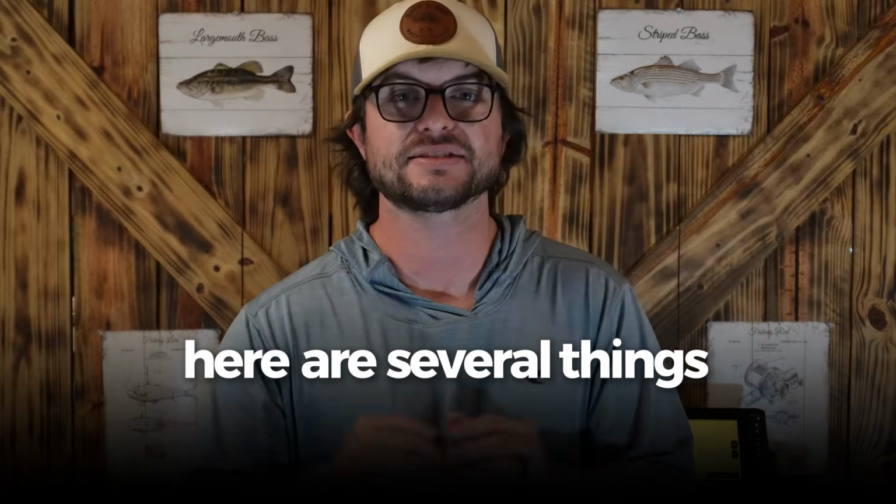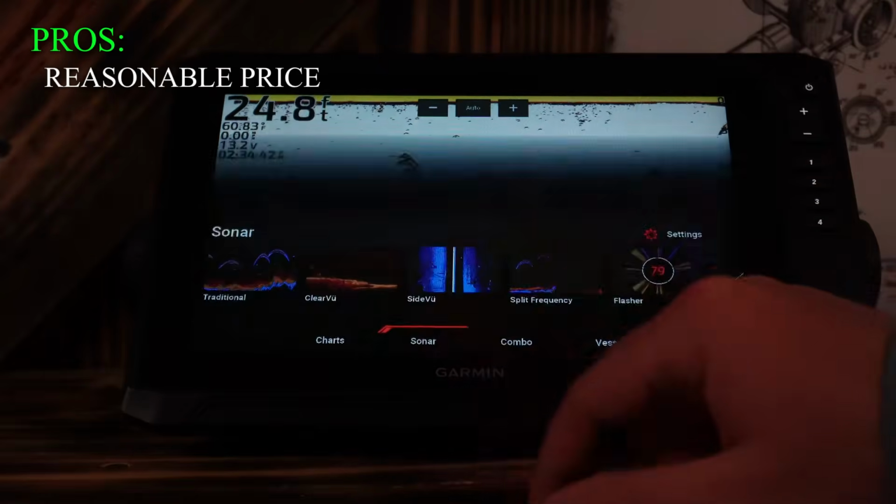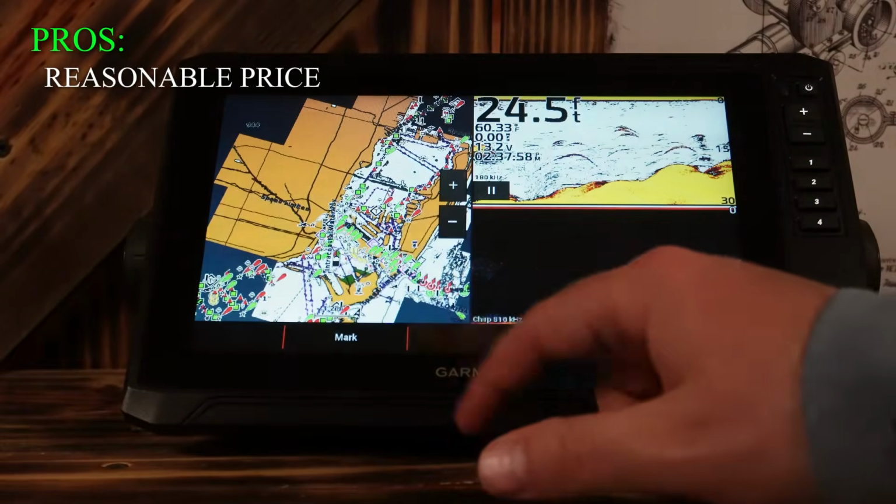Here are several things that I did like about it. Now, I think $1,000 is a lot of money. It's a lot of money to me. I would assume it's a lot of money to you. Otherwise you would just go out and buy a $1,000 fish finder like nothing. But I still think this fish finder is reasonably priced, and that's because of all the features that it offers compared to others on the market.